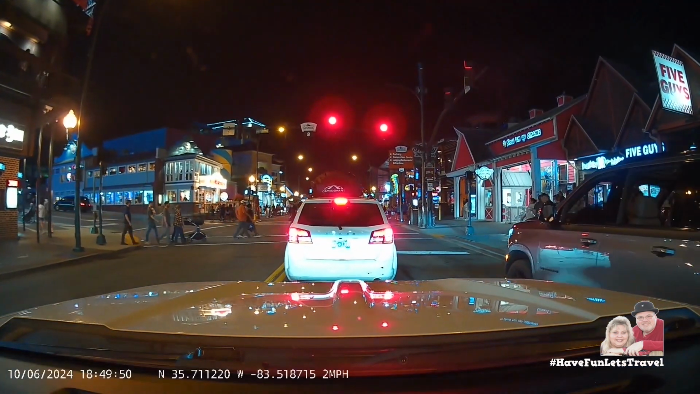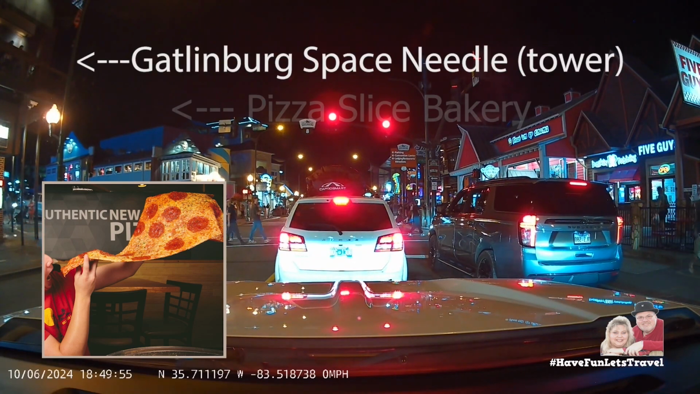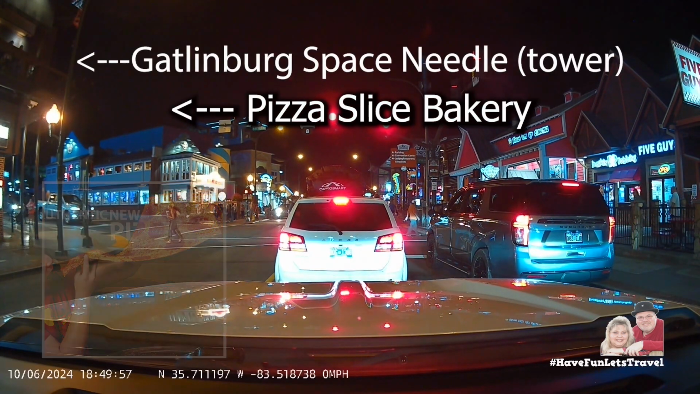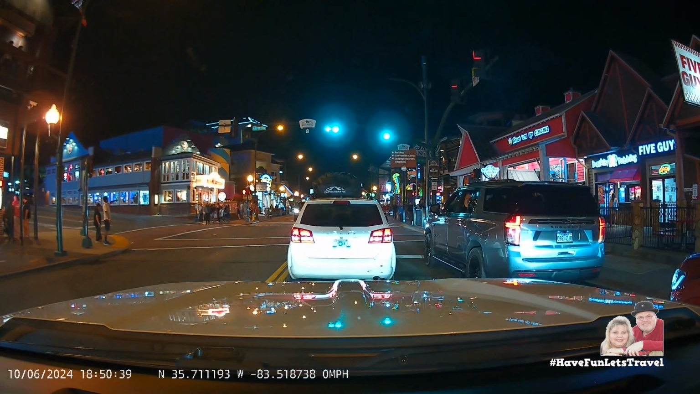Have you ever seen a slice of pizza this big? For all you pizza lovers out there, you have to stop by Pizza Slice Bakery, which is located underneath the Gatlinburg Space Needle. It's big enough for 2 or 3 people.